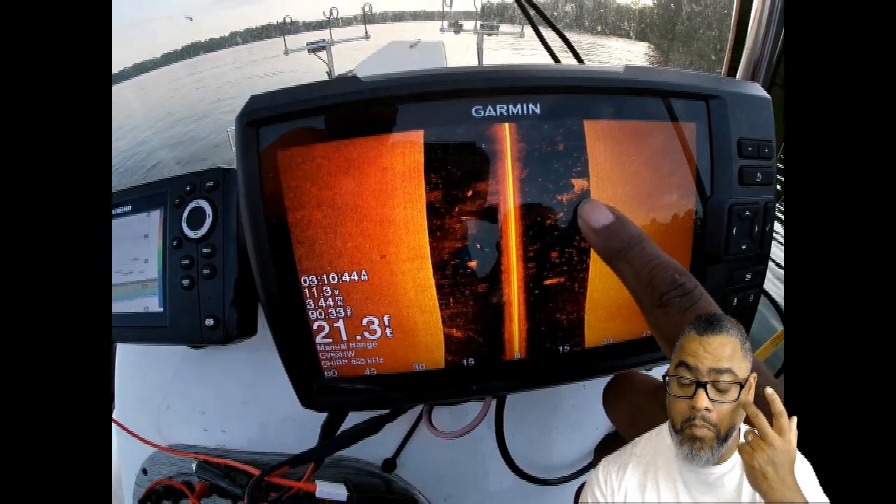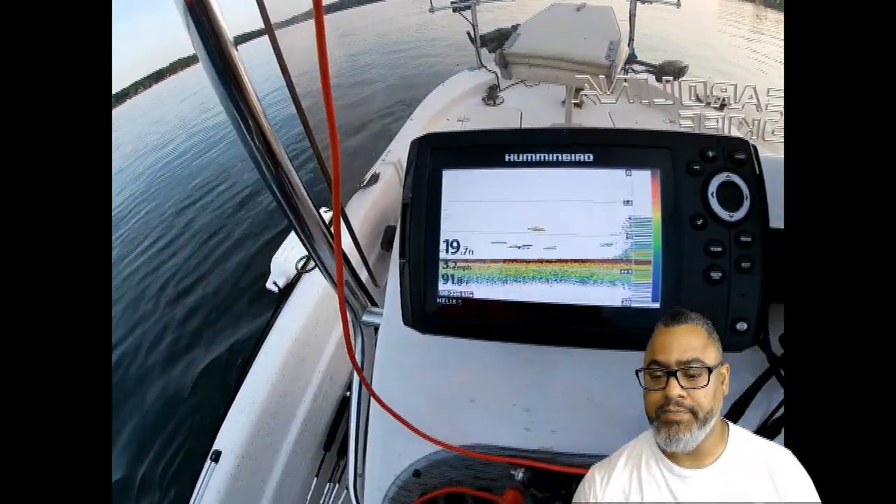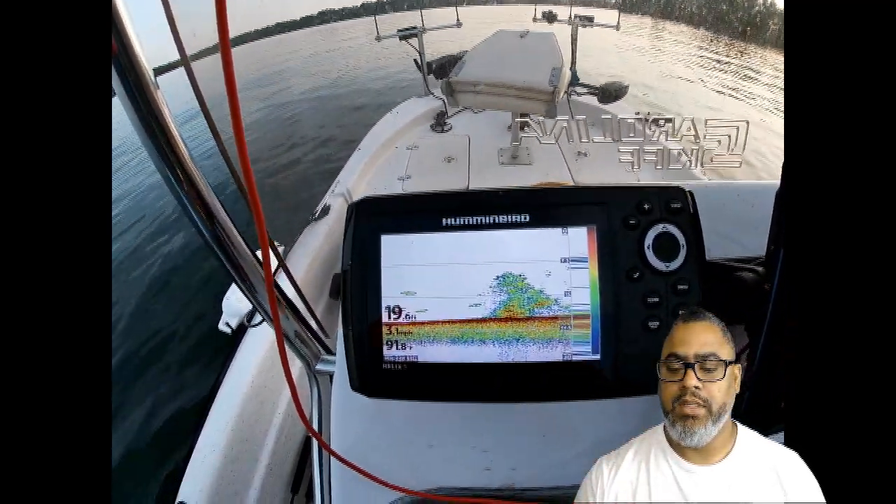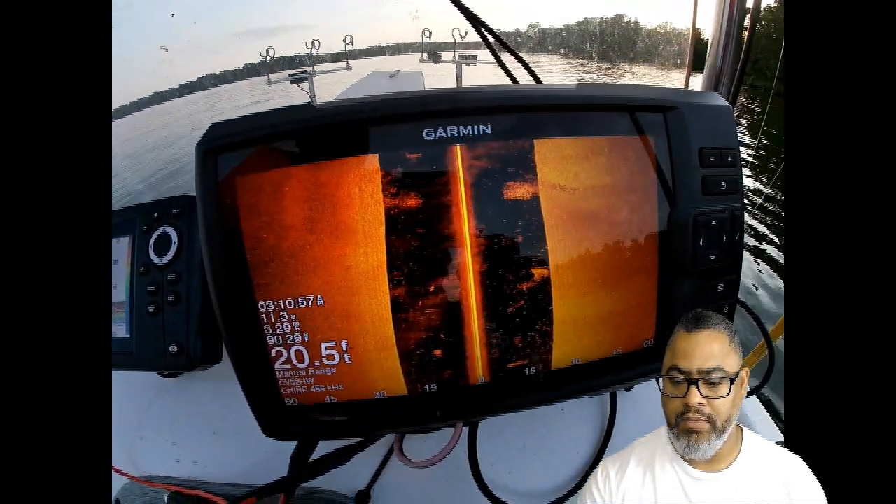Let me show you what we're looking at. If you look to the right of the screen, you'll see that I'm following the bank line. I'm looking right here, and over here, there it is right there. You see that big brush pile? That's what we're looking at on 2D sonar.